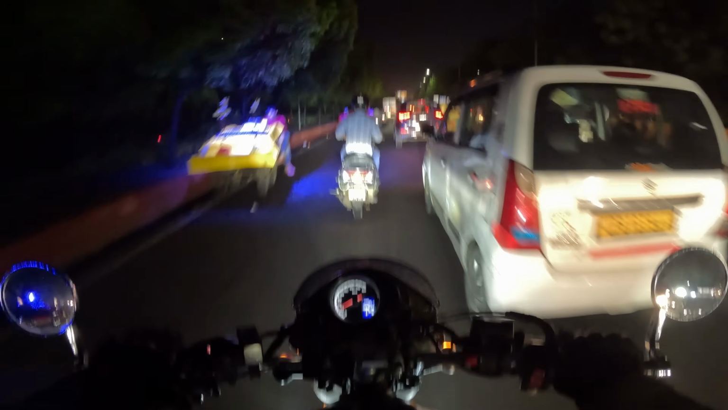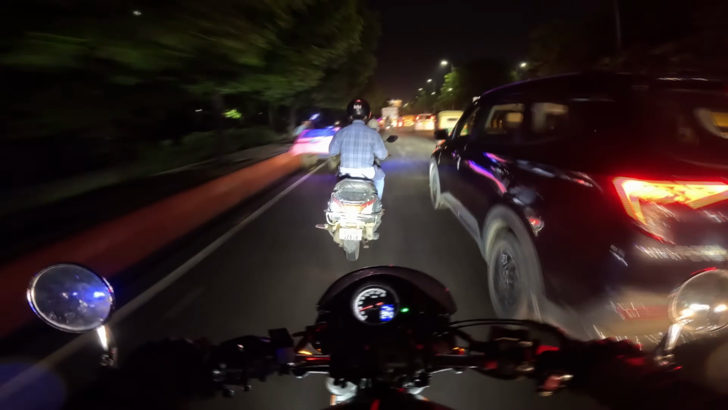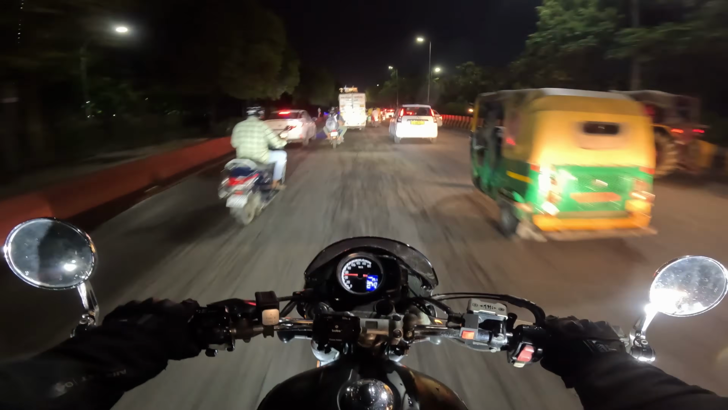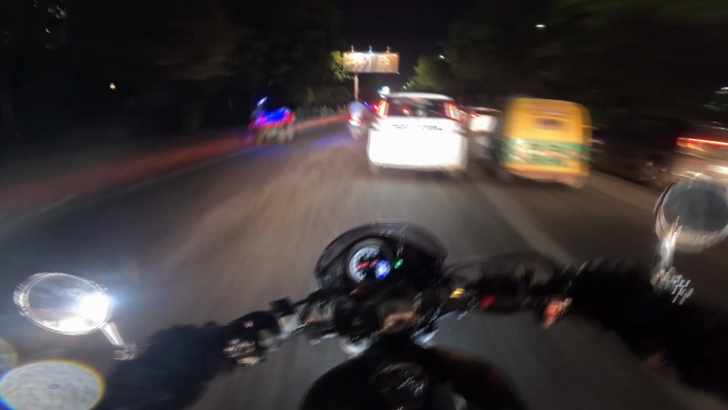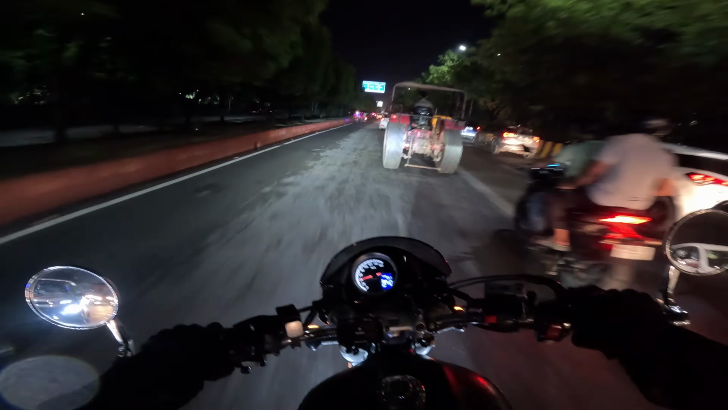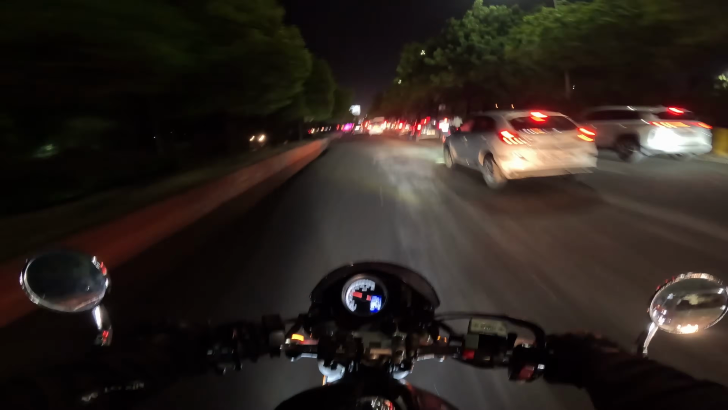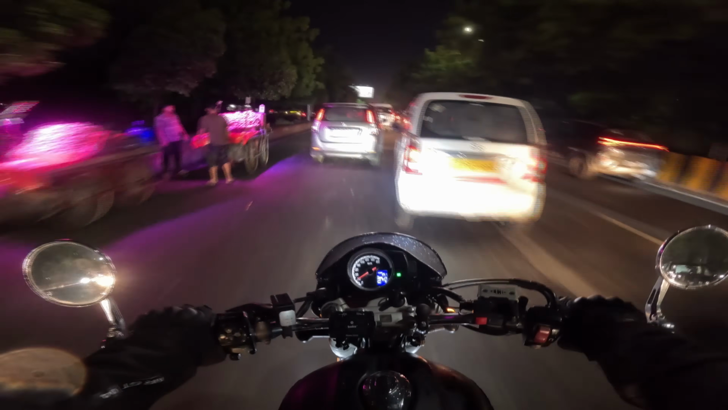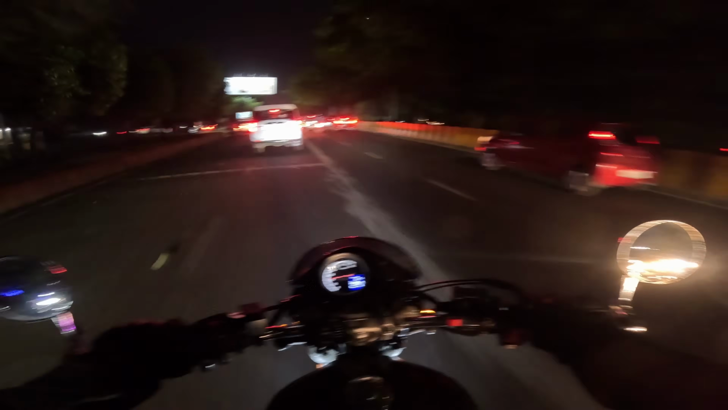CB350. H'ness, RS, Classic, does not matter at all. CB350 is a gem. Choosing a different variety of that gem is up to you. You can choose H'ness for a, I won't say cafe racer only because of the cafe racer kit, but yeah, RS for a bit of a sporty feel. Classic if you are that classic lover of a bullet and prioritize reliability, smoothness, refinedness, you would be going for a classic.